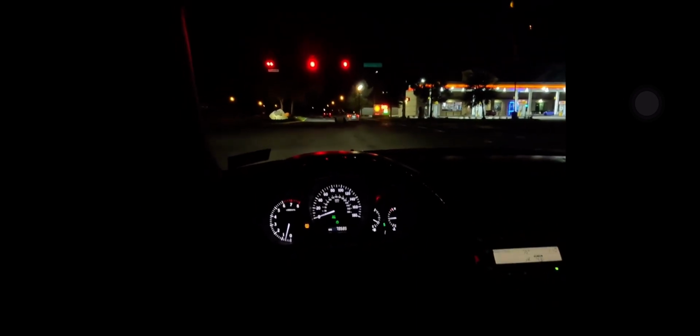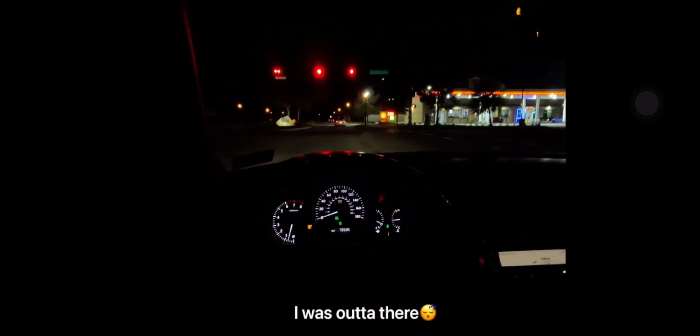That was a pretty loud crackle on the downshift, man. I think the sweet spot around 2K RPM. When you downshift, bah. But yeah, man.